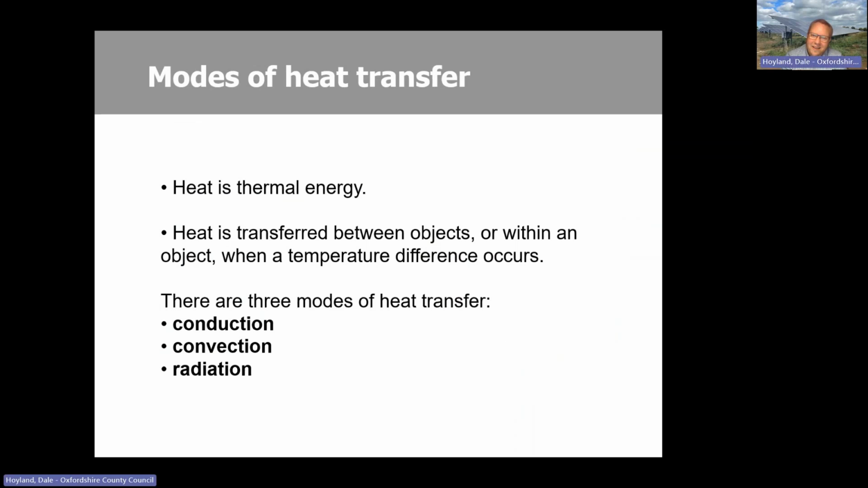Different modes of heat transfer then. So heat, thermal energy, is typically transferred between objects when there's a temperature gradient. There's a temperature difference, so it goes from hot to cold. The modes of heat transfer are conduction, convection, and radiation. Is this particularly important? Well, yes, because you can stop, or you can certainly slow down those modes of heat transfer with insulation and such like.